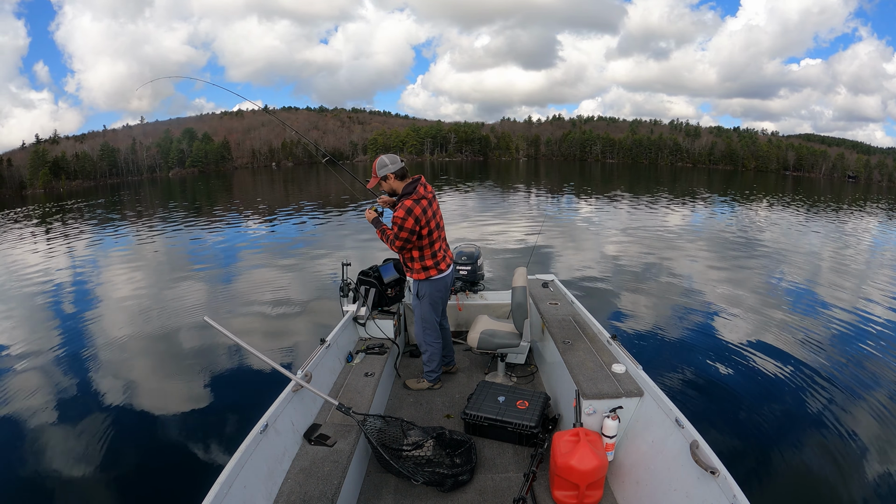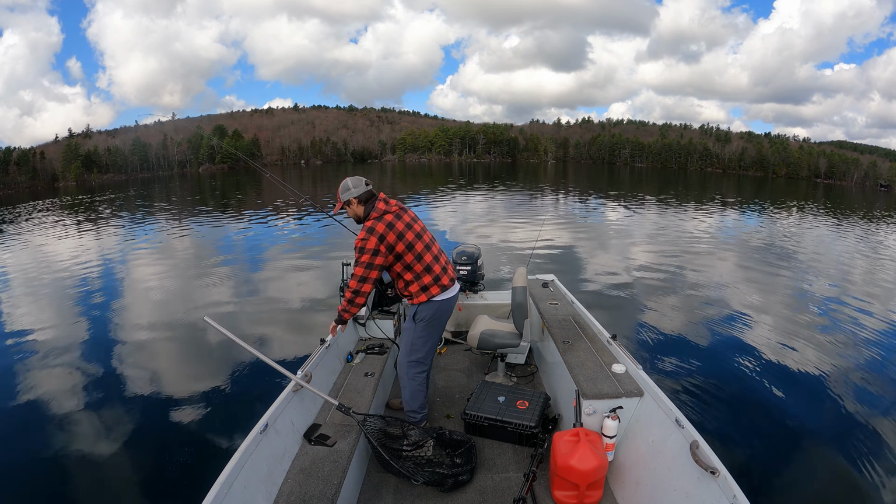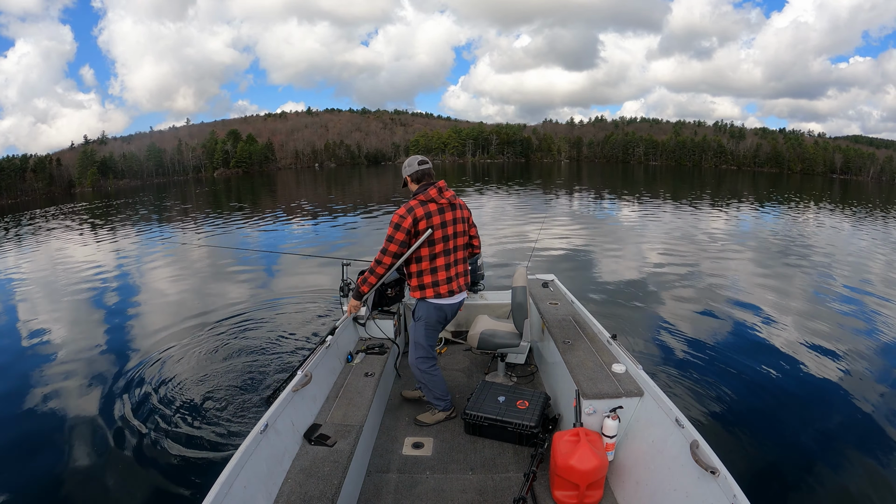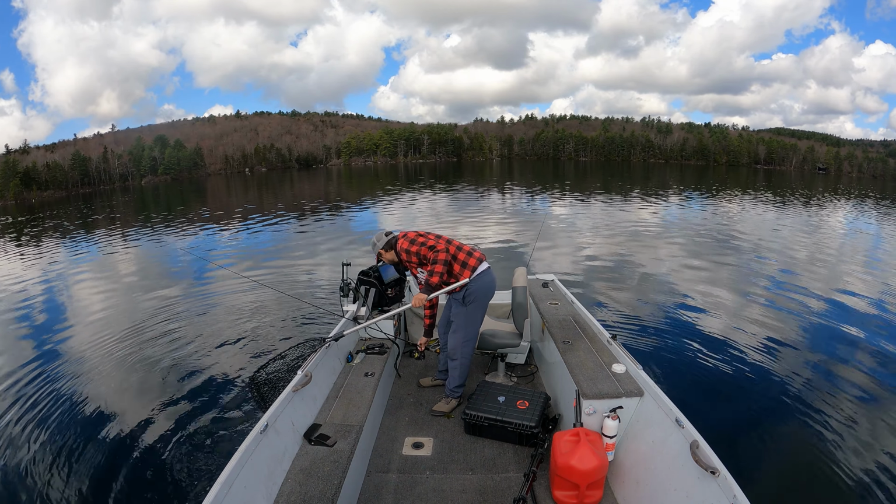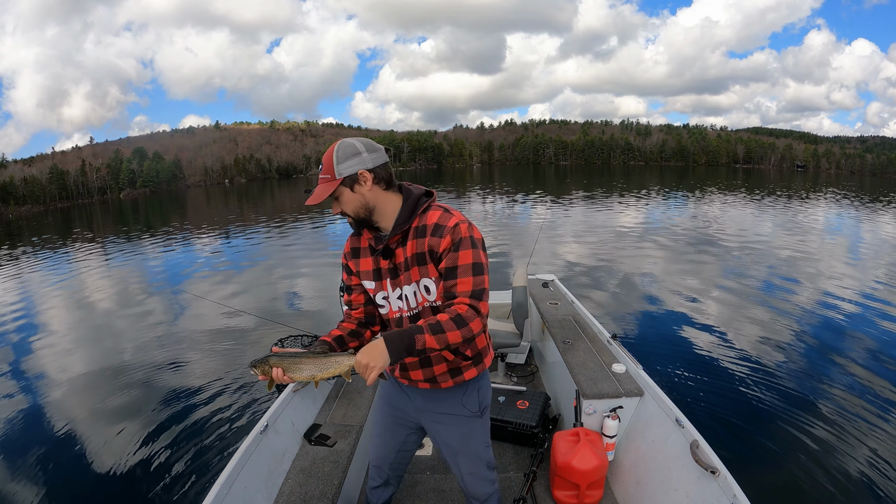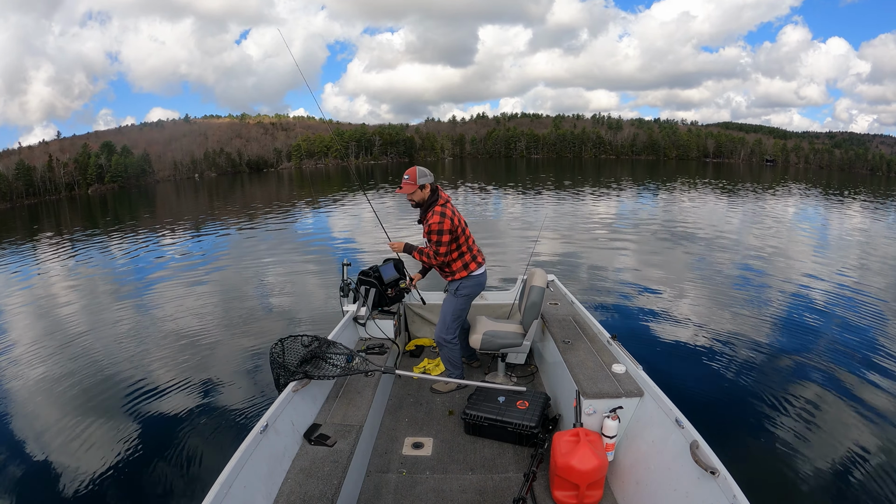It's a nice one too. Decent size one. Right in the rubberized net. They are all over the place down there, guys. All over the place. Just a little guy, but first one of the day. Going back down. There is more where that came from.